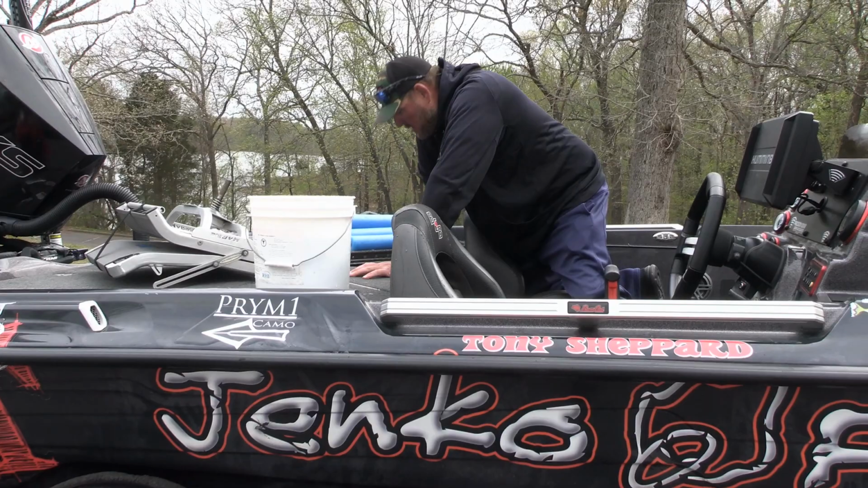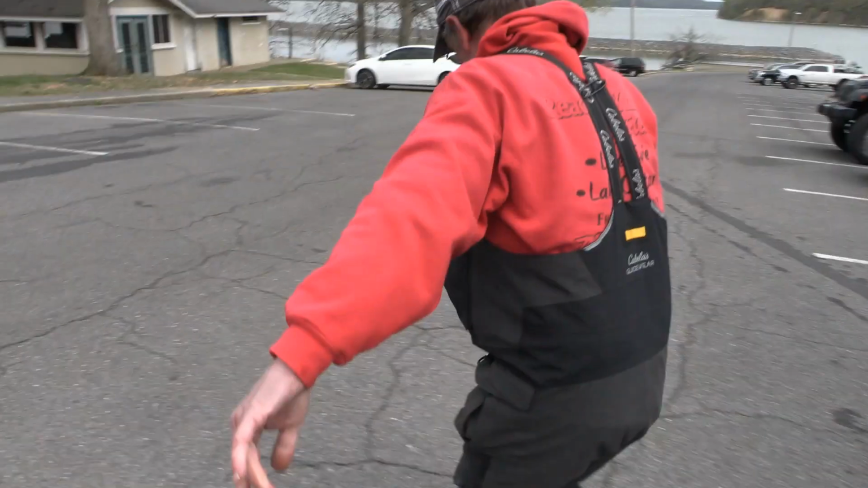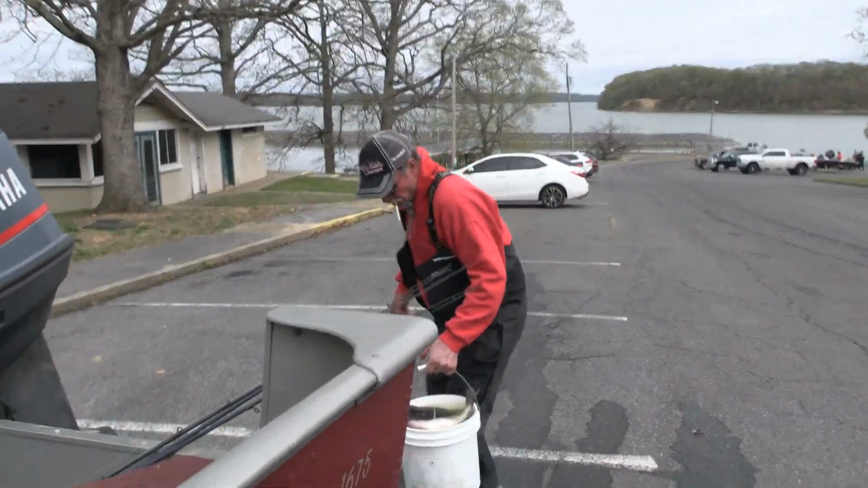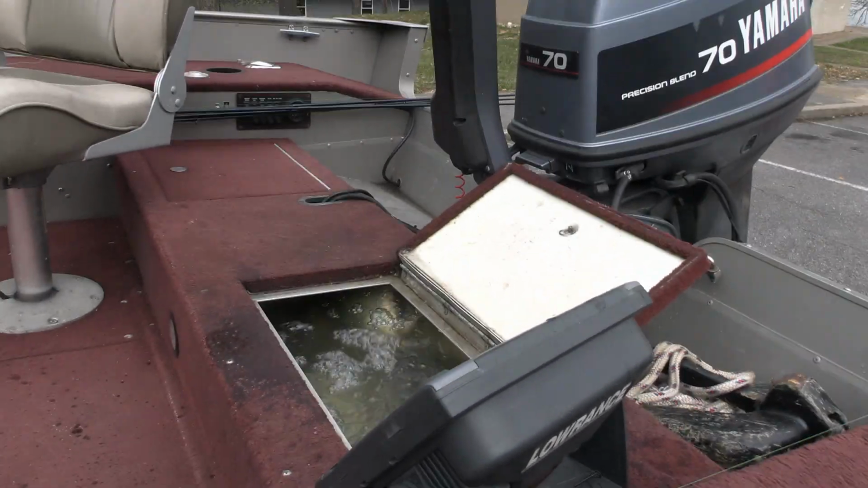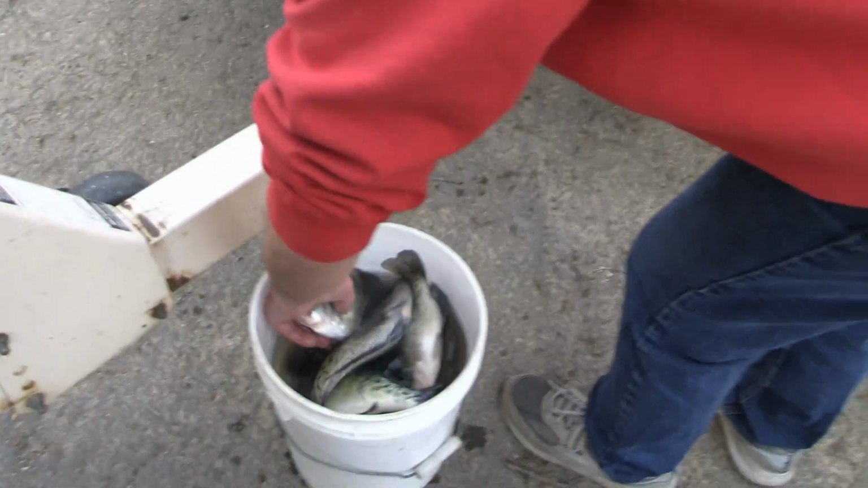And it looks like we're going to be eating pretty good tonight. Not a bad day's catch. Not for dinner, I'll tell you that.